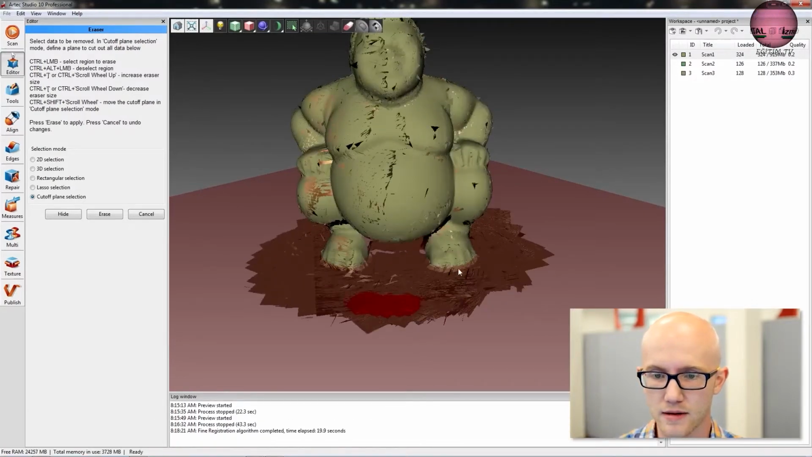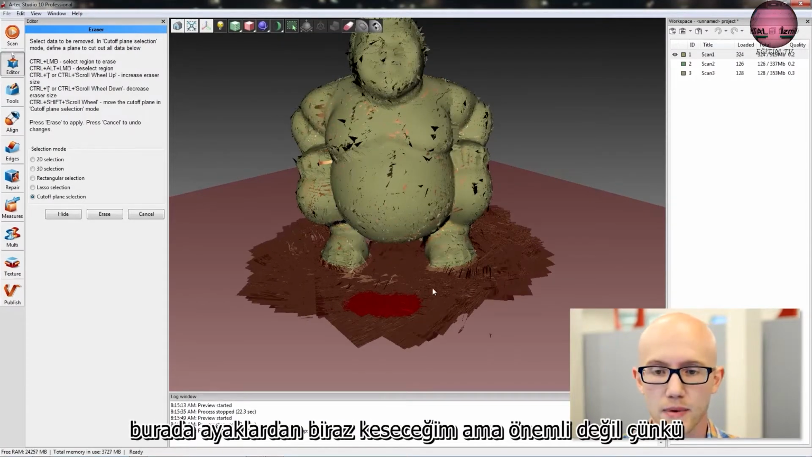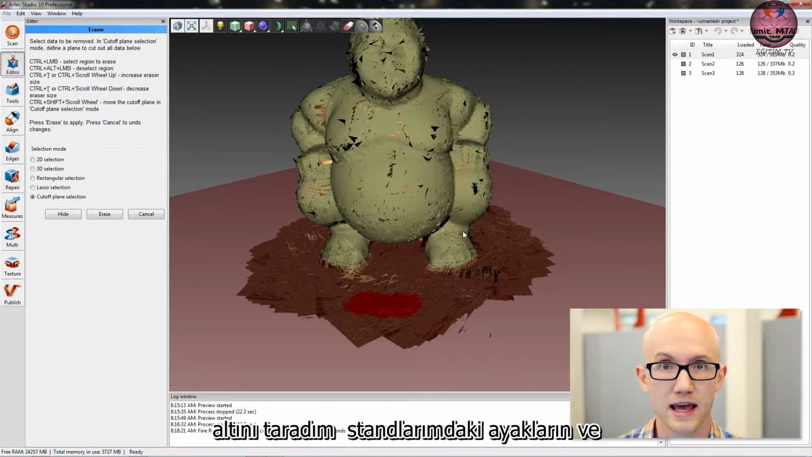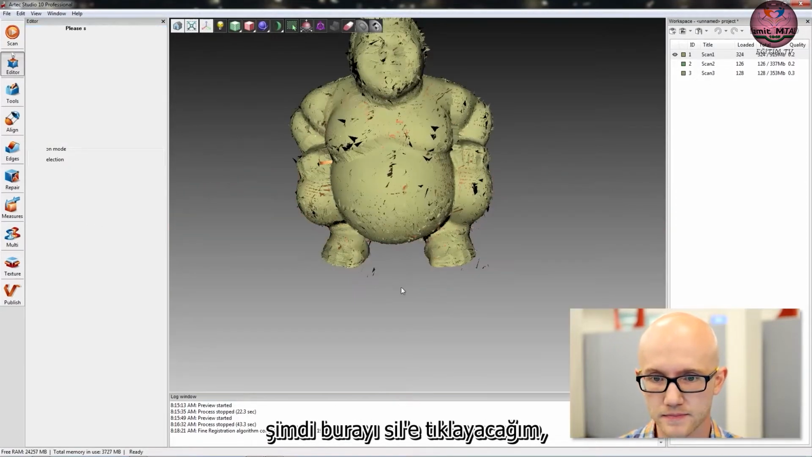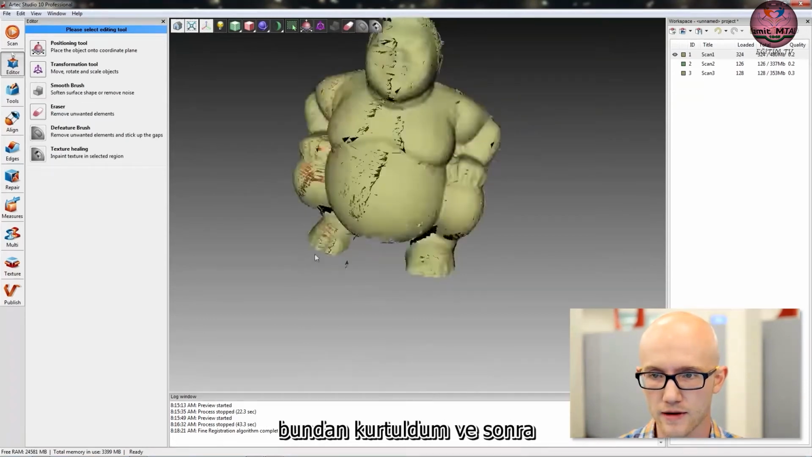I'm going to cut off a little bit of the feet here, but it doesn't matter because I scanned the bottom of the feet and the sides in my scans 2 and 3. So I'm going to click Erase here. Now I've gotten rid of that.